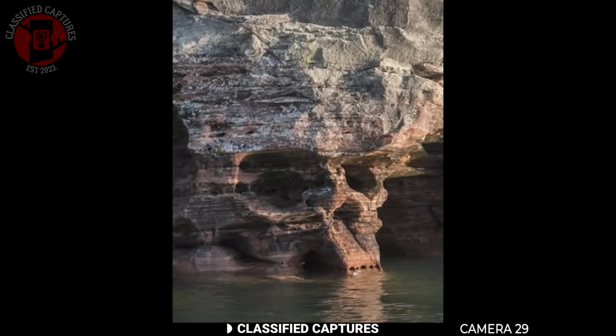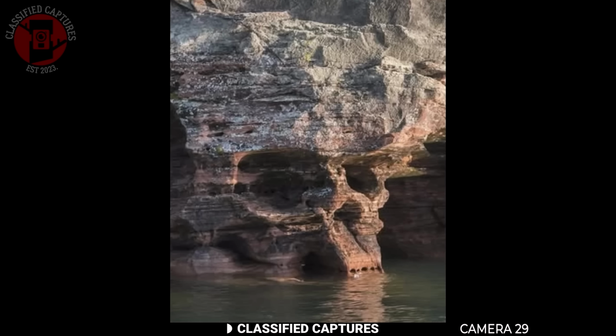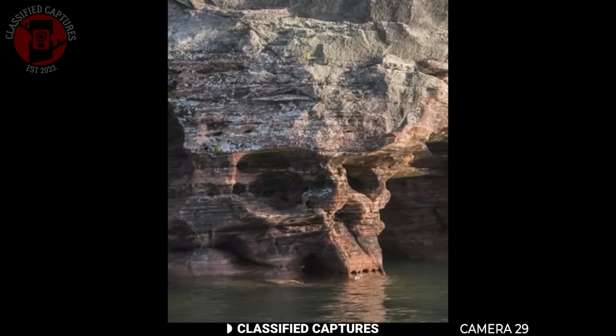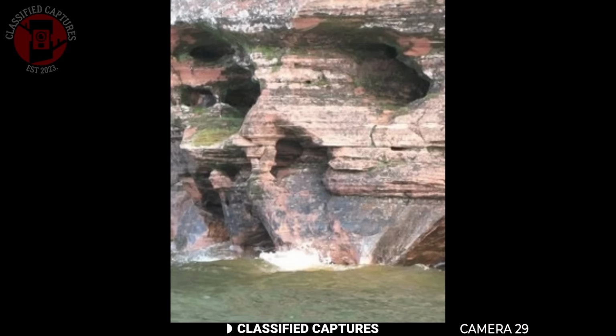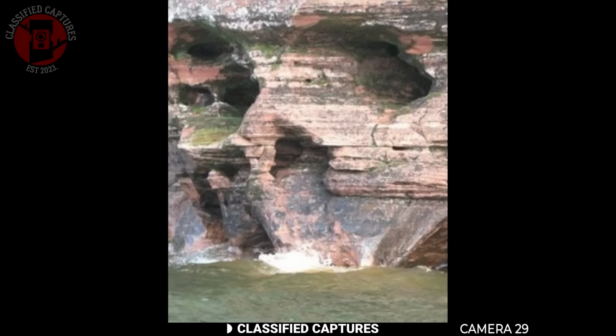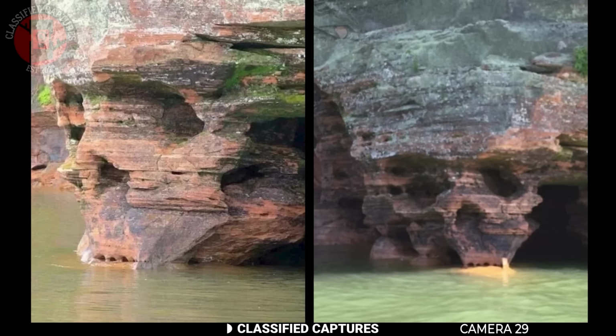Now, geologists will quickly tell you that erosion, waves, and weather over thousands of years can create shapes like this. Nature is powerful and can sculpt almost anything. But for a rock to look this much like a human skull, well, that's what has people talking. Local legends and conspiracy theories say it's not just a coincidence, but a remnant of something ancient.